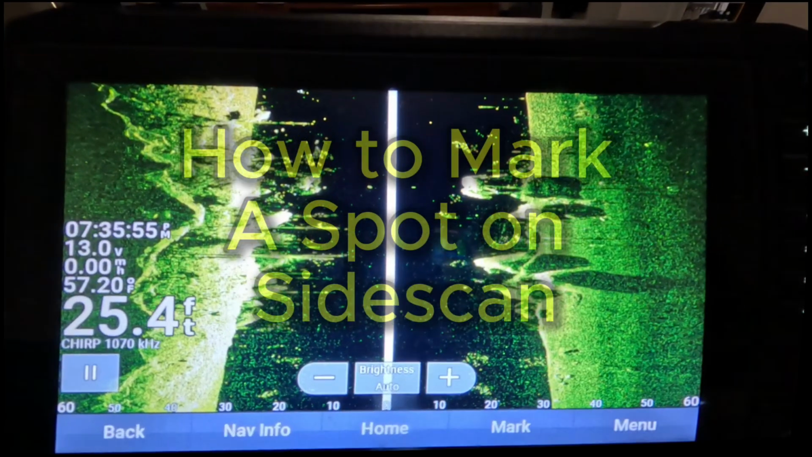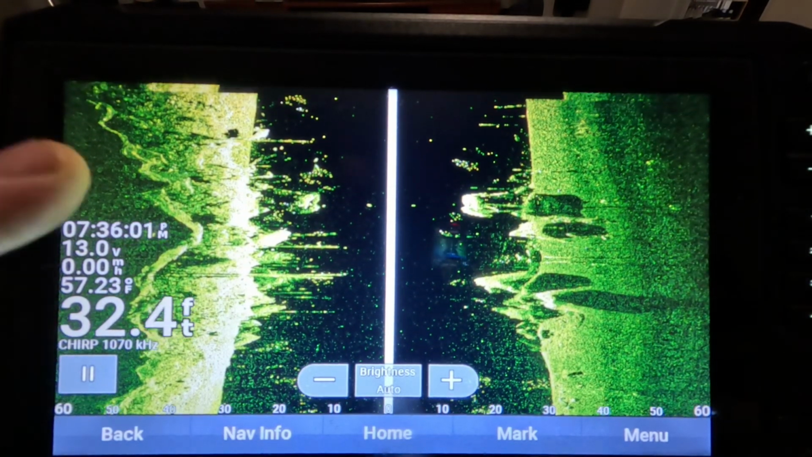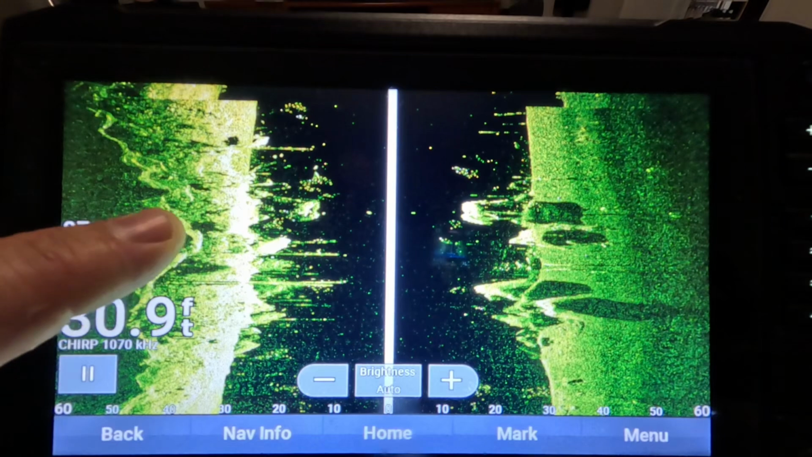So in SideScan, we're cruising along here in the boat, and let's say we want to mark this point right over here, this structure that we see.